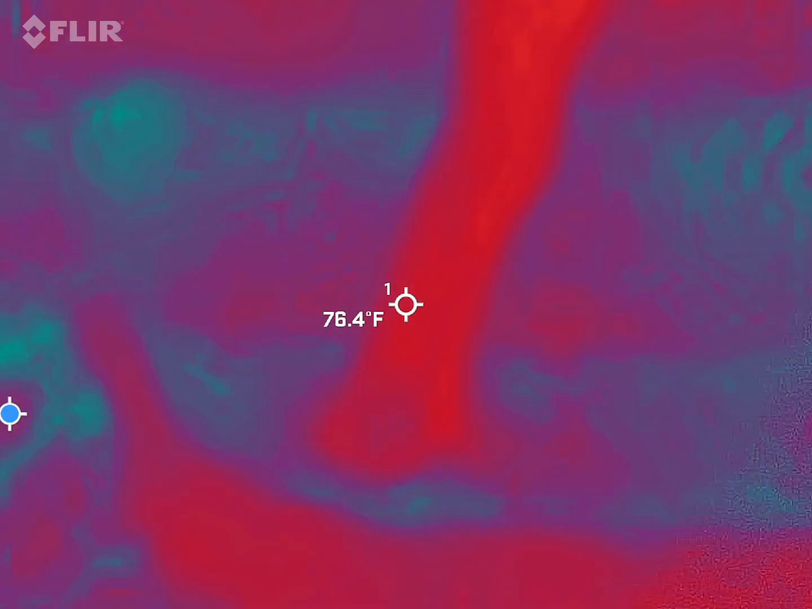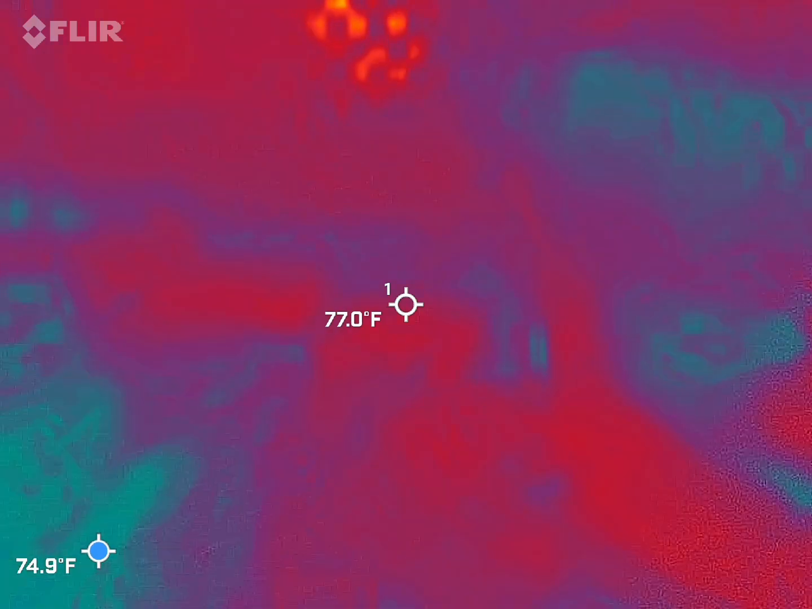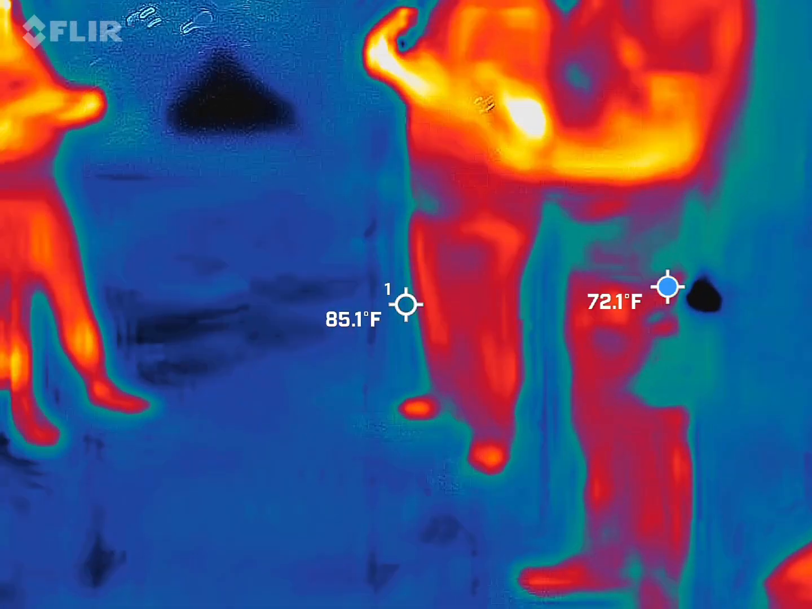Go ahead and stop the video, and hand it over, and I'll swap out the battery and get this thing started. So your battery just died. Basically went from three bars to red. The last word on mine is coffin.